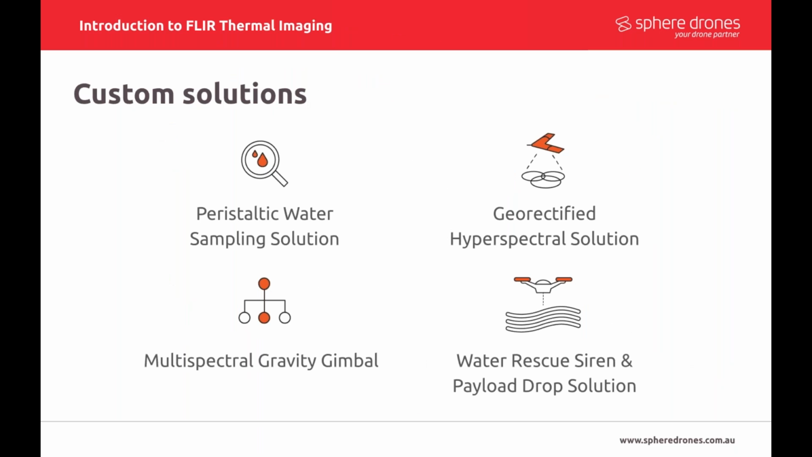We also do custom solutions. We have an R&D facility in New South Wales, down in Alexandria, and we've built a number of solutions. Some of you may have seen our water sampler, which we built in collaboration with Sydney Water. We've got some hyperspectral solutions. We've built some of our own gravity gimbals, and we've also done some work with Surf Lifesaving Australia on water rescue options from Mavics and Phantoms and things like that. So no project is too hard as long as you're willing to sit down and talk about it and make sure it works for both of us. We're keen to get involved. So don't be afraid. There's no dumb questions at Sphere, and we're always up for a chat about anything in the drone or aviation space.